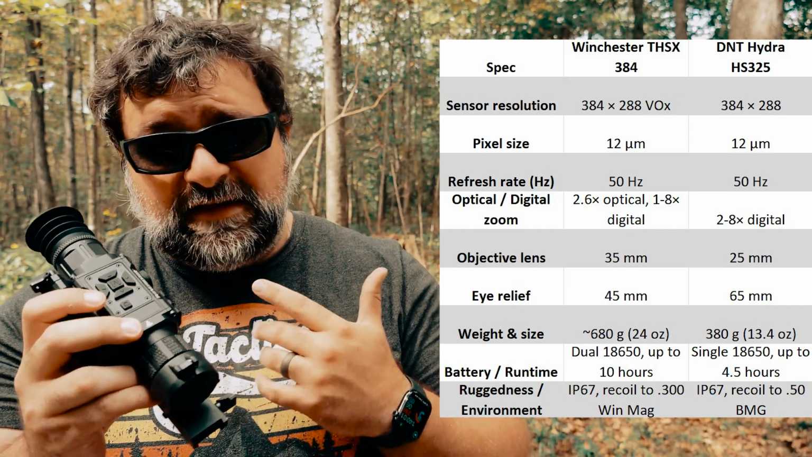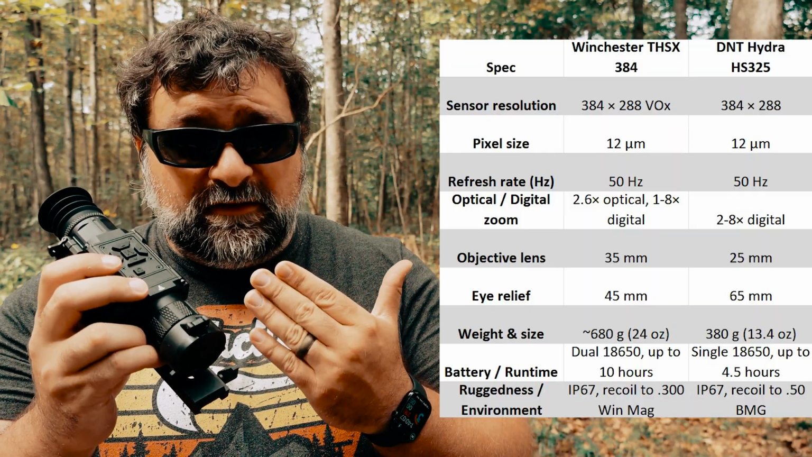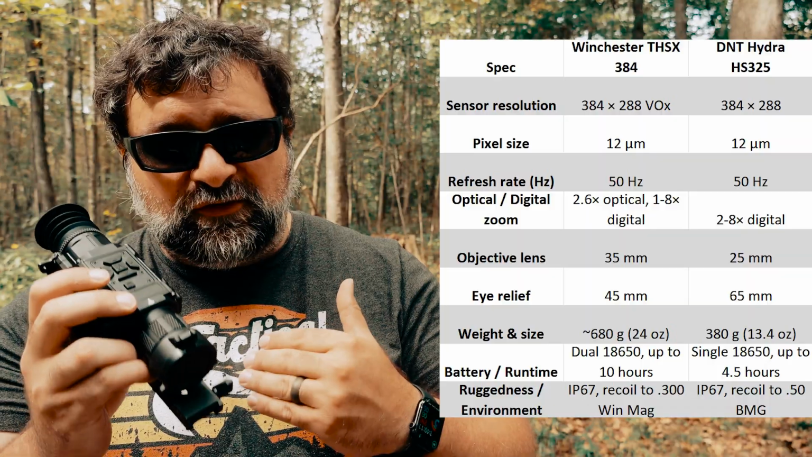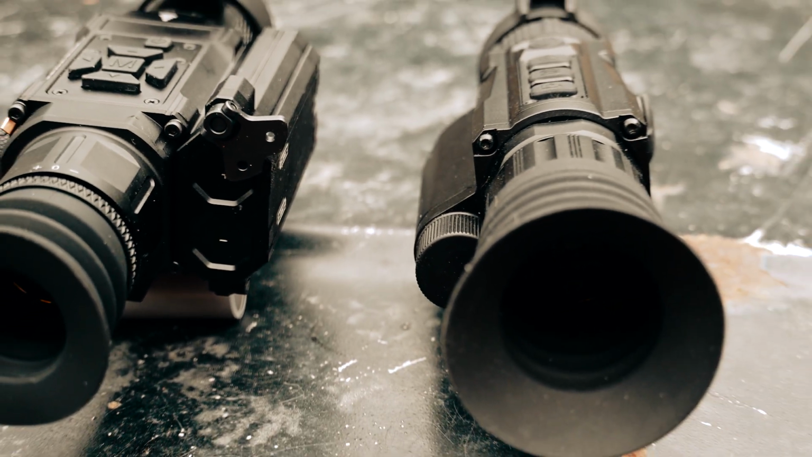One thing to point out that I can tell you is that the Winchester one here actually uses 2 18650 batteries, which is like literally 10 hours, and that's more than double of what the DNT Hydra HS325 gets with a single 18650, around 4.5 hours or so. So that is one thing to take note of.